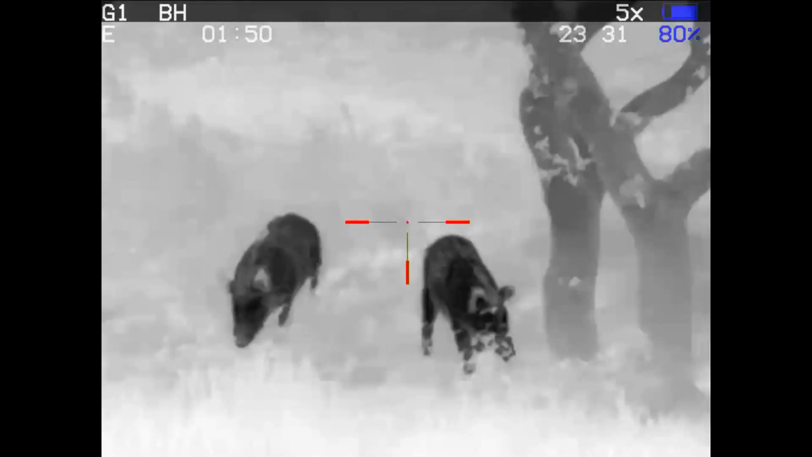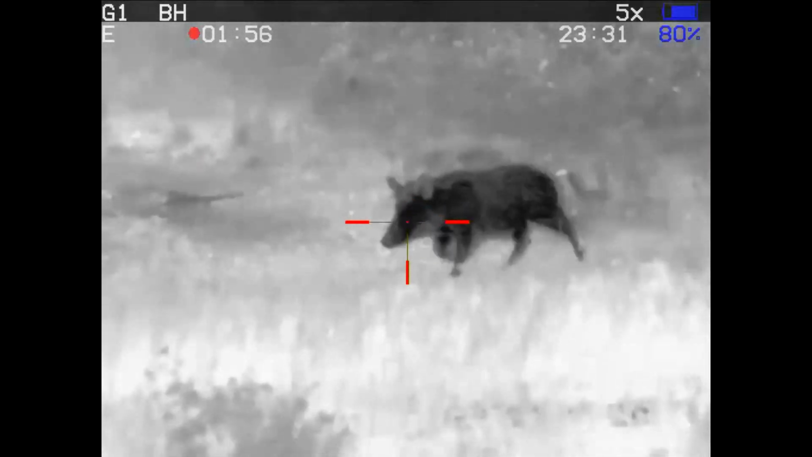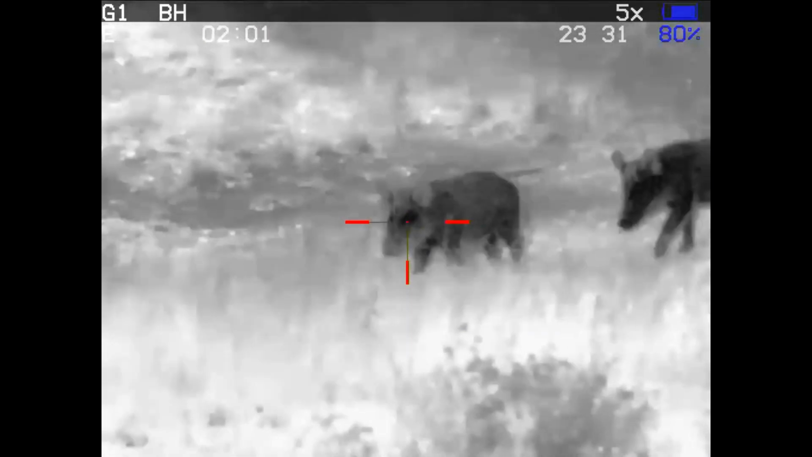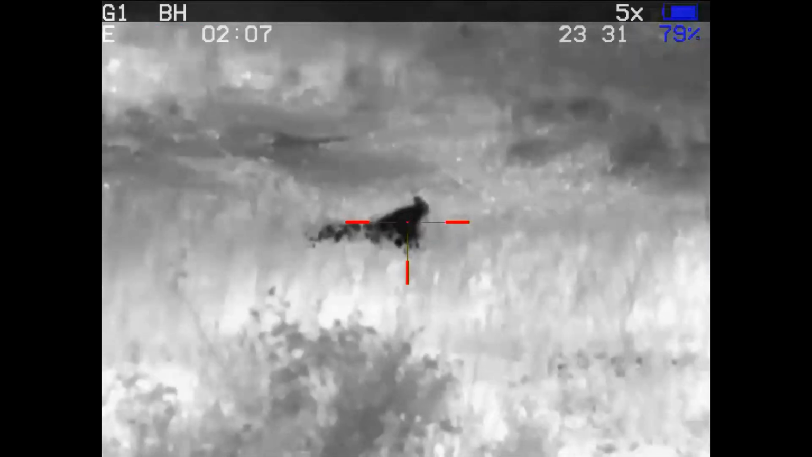And then for some reason right here, they're going to spook. And they don't have far to run to get into the trees, so I'm going to try taking the lead hog and picking up a runner. Lead goes down. Second shot looked like it might have connected. The third shot was definitely late.